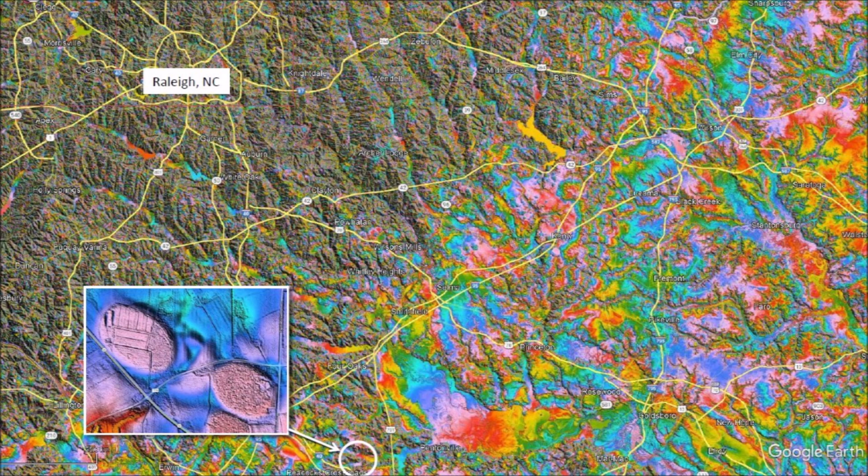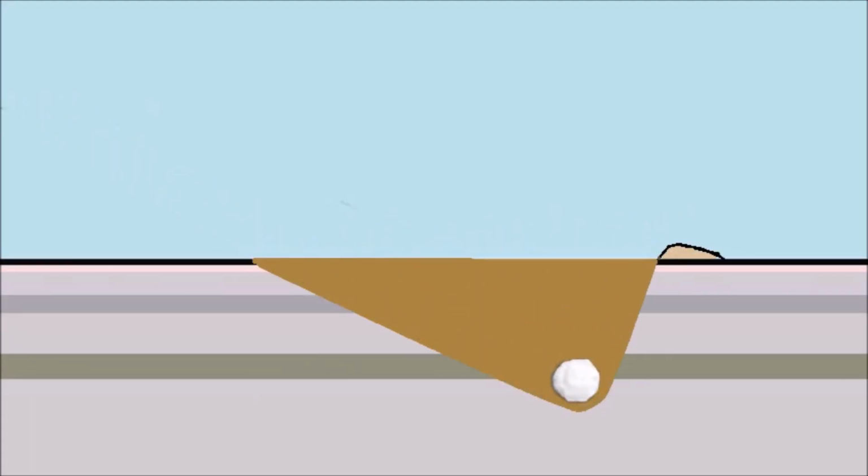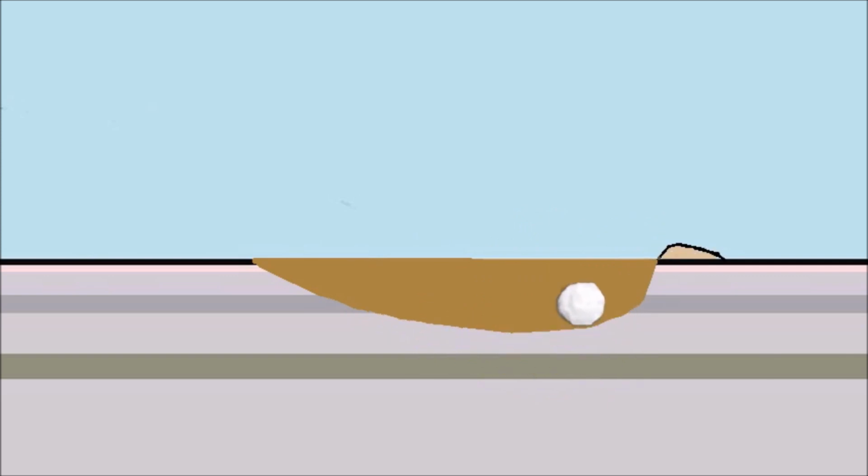Going back to the same area of North Carolina near Raleigh, we can see that the Carolina bays on the Atlantic coastal plain have the familiar, narrower elliptical shapes. Fitting these Carolina bays with ellipses, we find that they correspond to cones inclined at 42.3 degrees. Many of the bays along the Atlantic coastal plain have width-to-length ratios corresponding to cones inclined at 35 to 45 degrees. This model illustrates the formation of a Carolina bay by the oblique impact of a glacier ice boulder on viscous ground, followed by viscous relaxation and melting of the glacier ice.